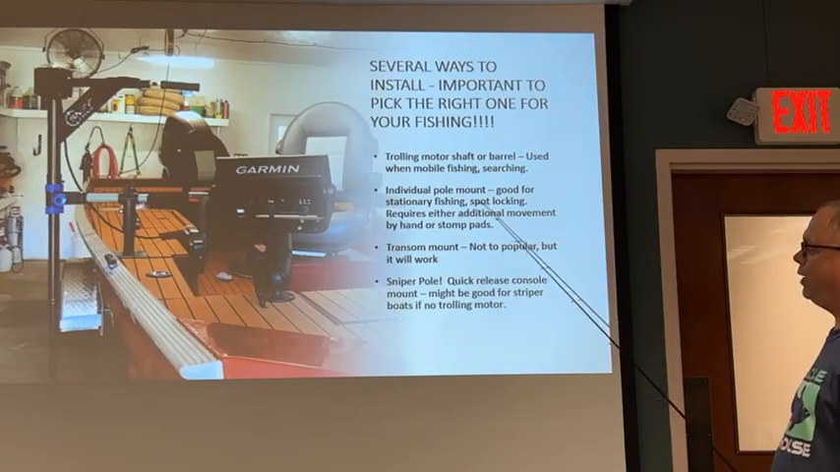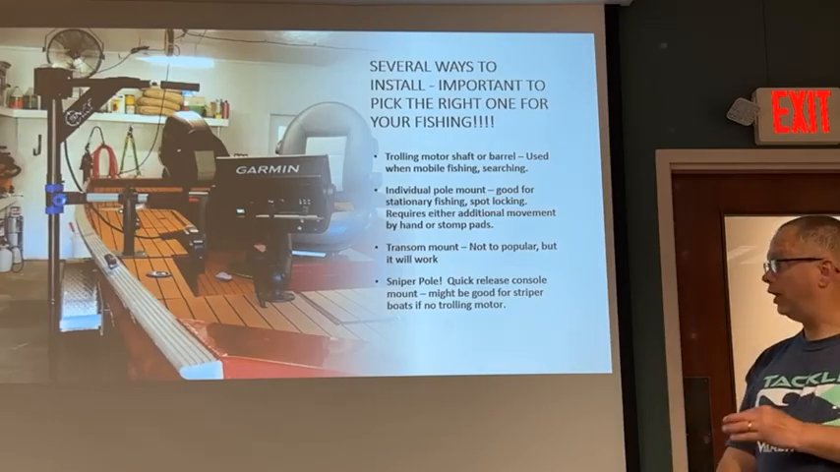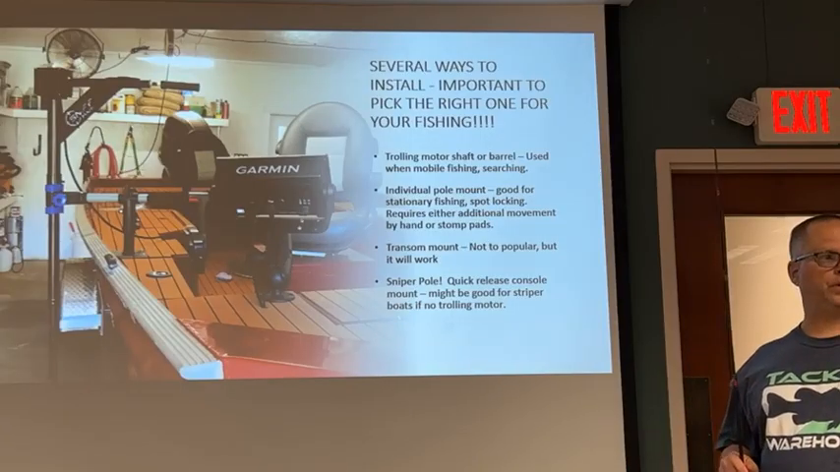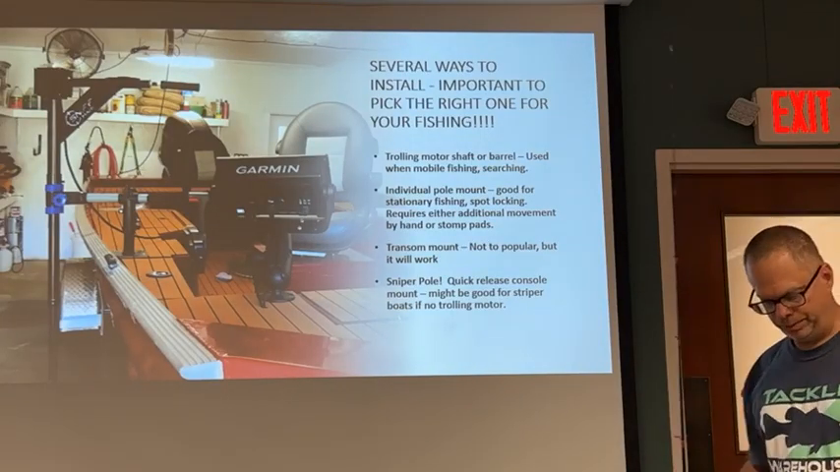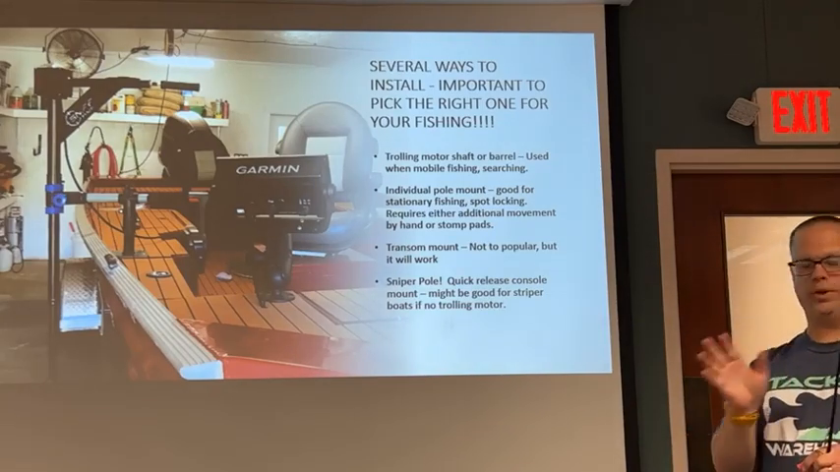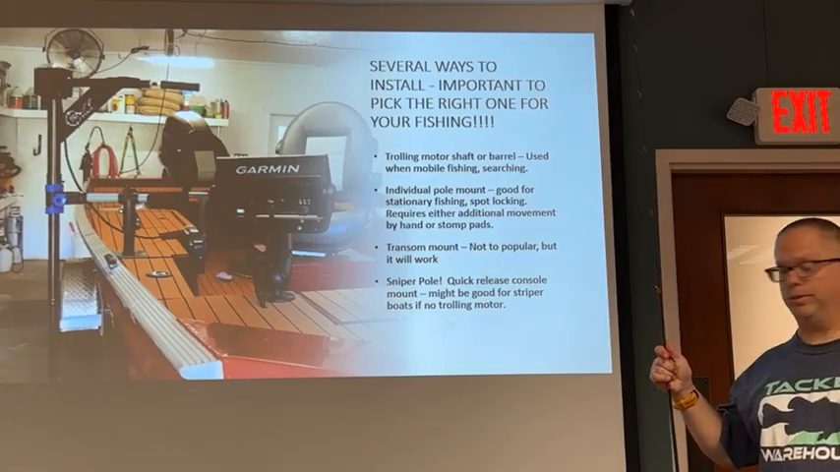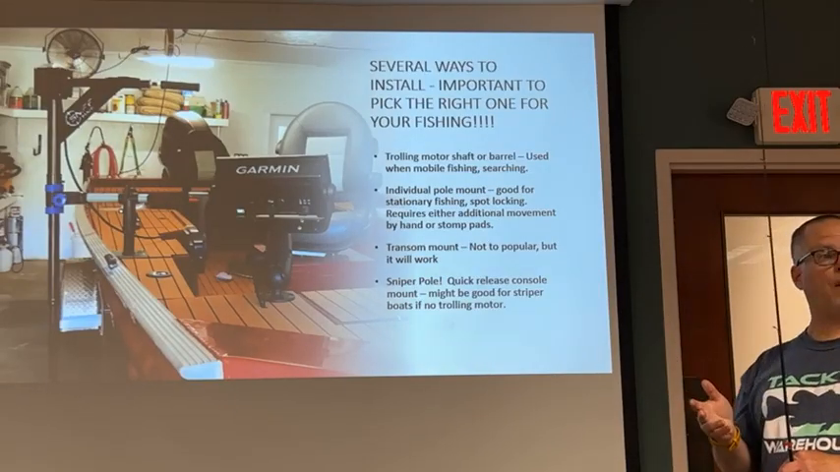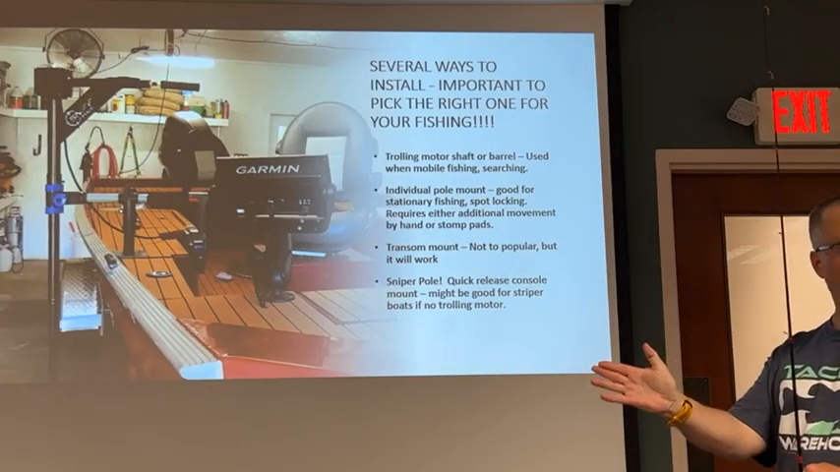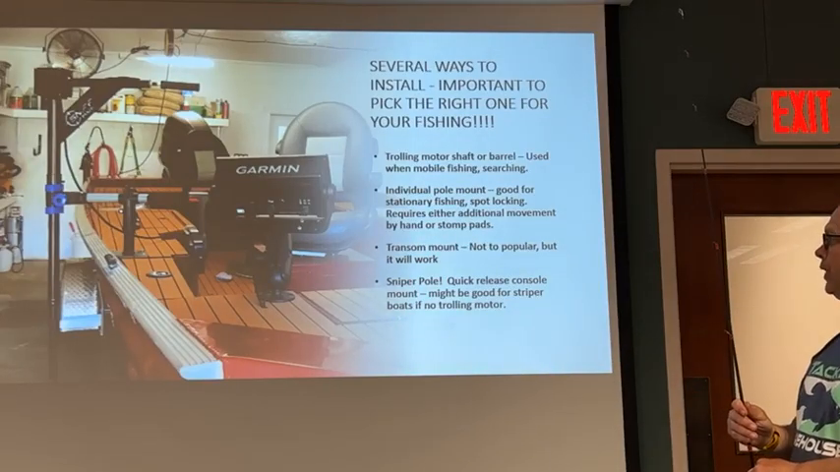The individual pole mount. So these are pretty cool. You can buy a separate pole that you can mount the transducer on. Those are nice, except that I'm Mr. Efficiency. I've got to be going like this with my trolling motor, and then I've also got to be over here doing this. And to me, that's too much work. So one of the main reasons I put mine on the shaft is because everything's right here. I don't have to touch anything. Now they do make stomp pads, so you can hit a button over here, hit a button over here. It's a motorized unit that will turn that transducer pole for you. That's an option to go.